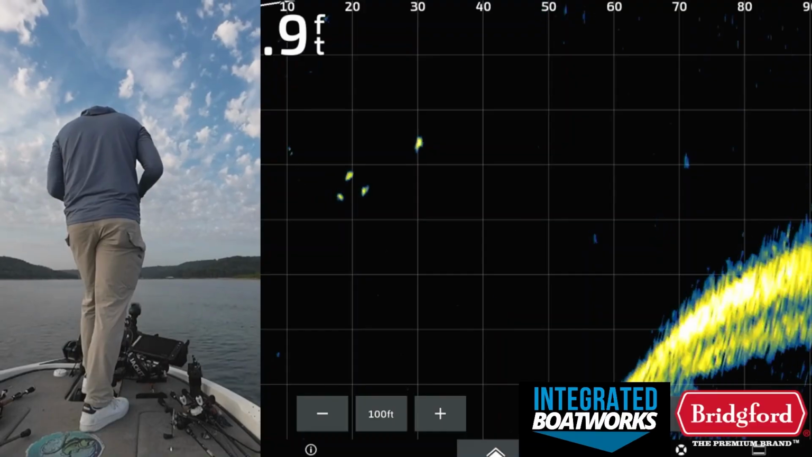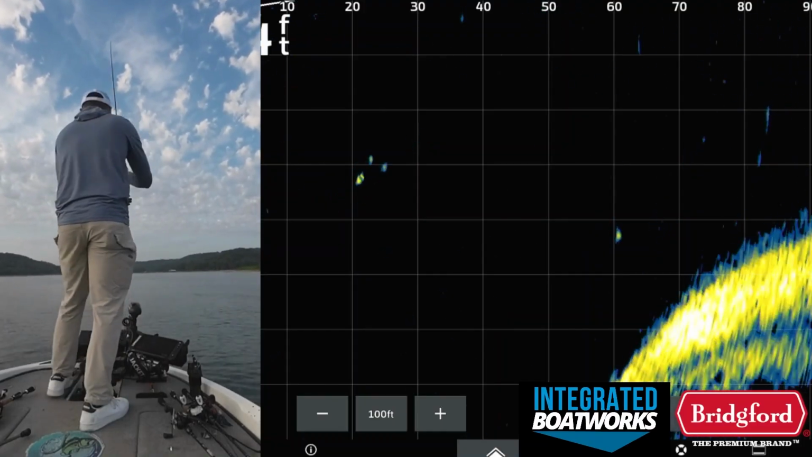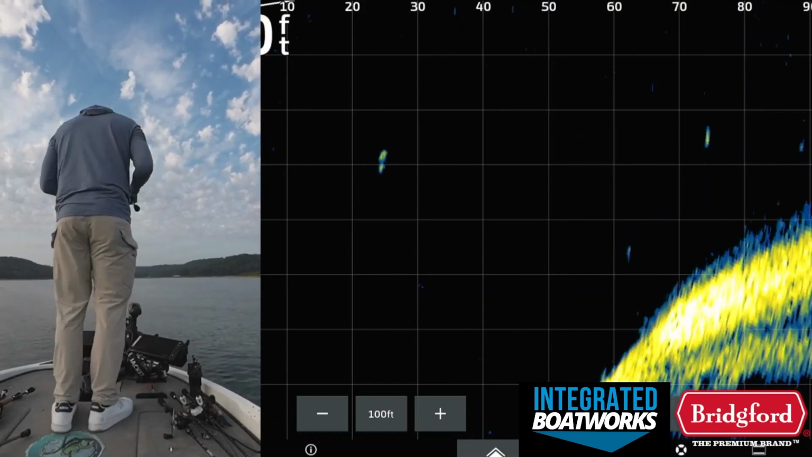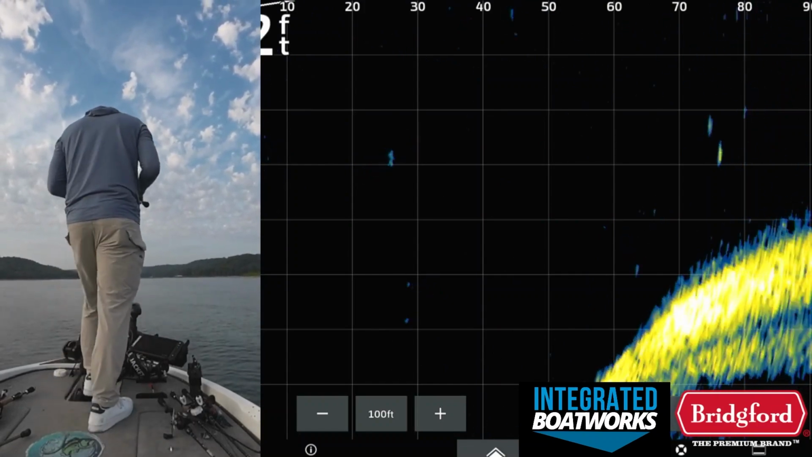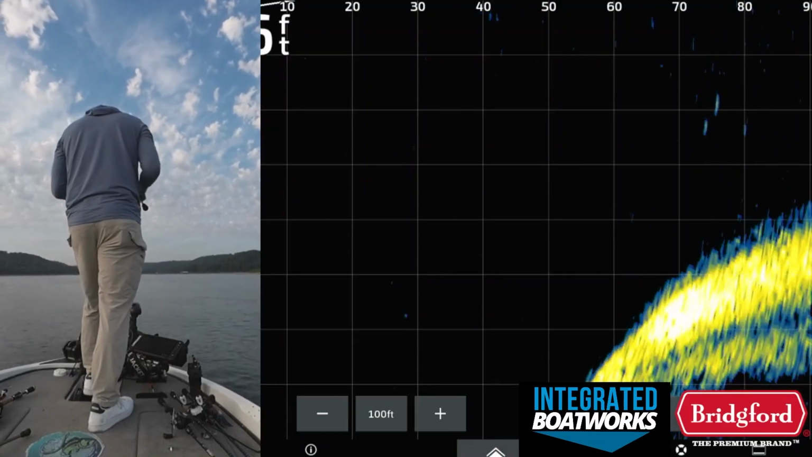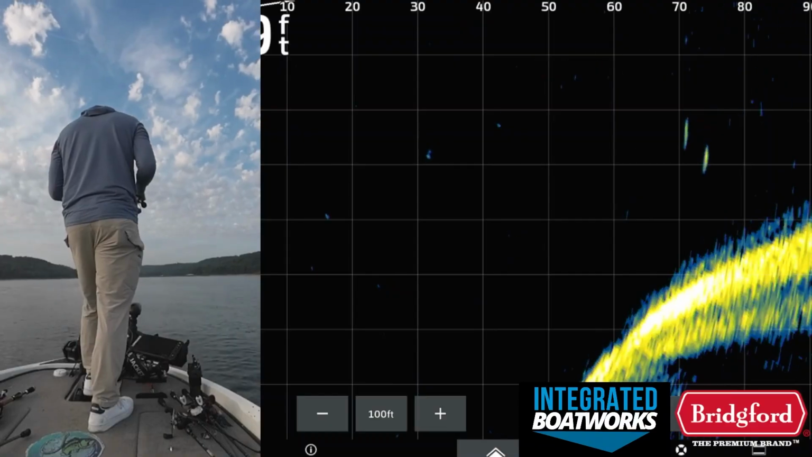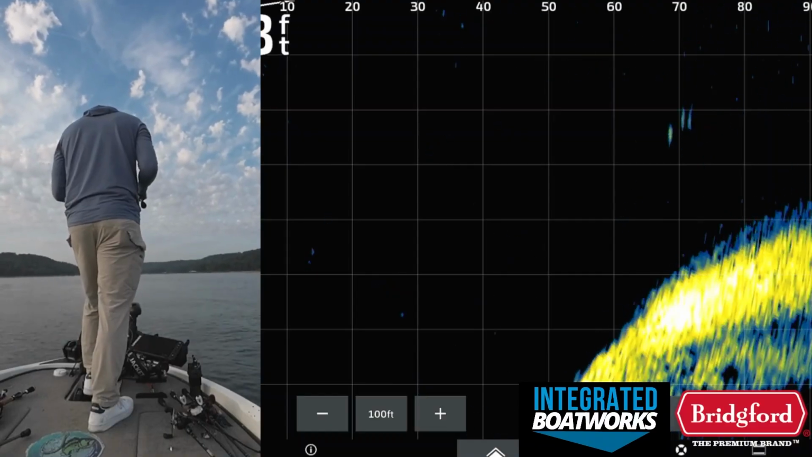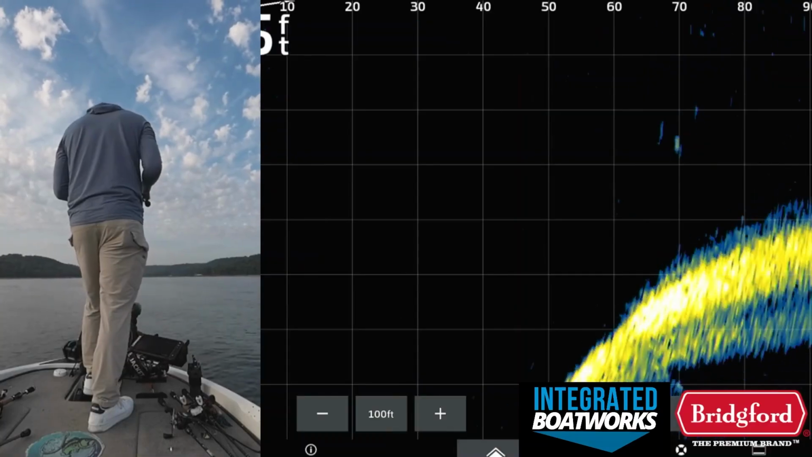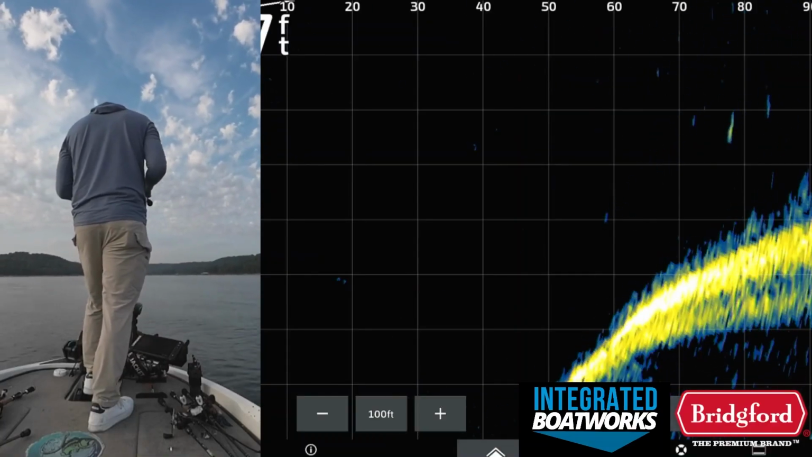Man, there's a lot of fish up there, holy crap. They're acting very, very picky today. Bait's up there. Oh, they're coming for it, come on. One of you eat it. Just eat the bait. They're all over it.